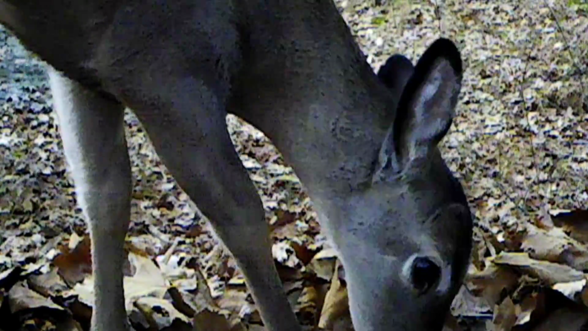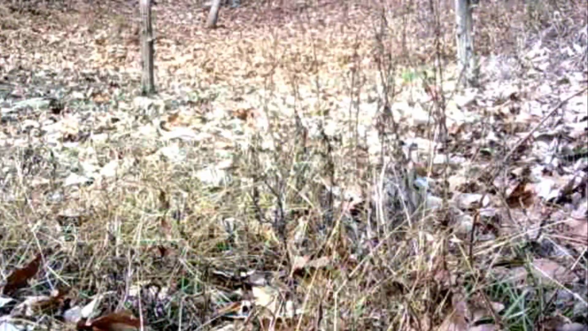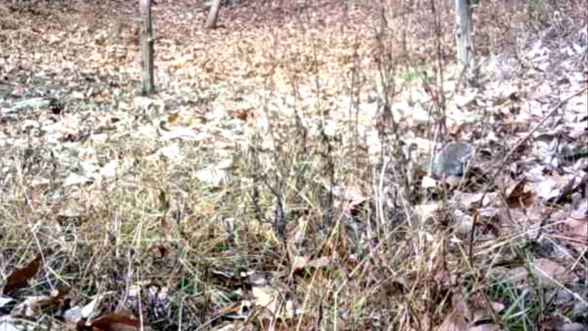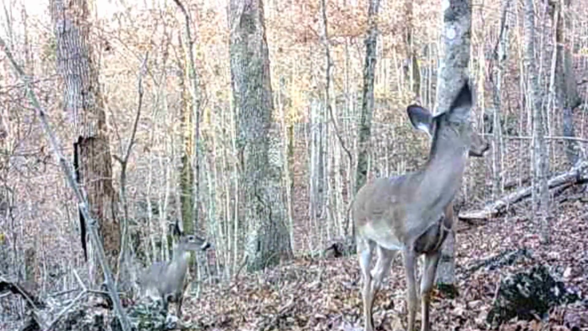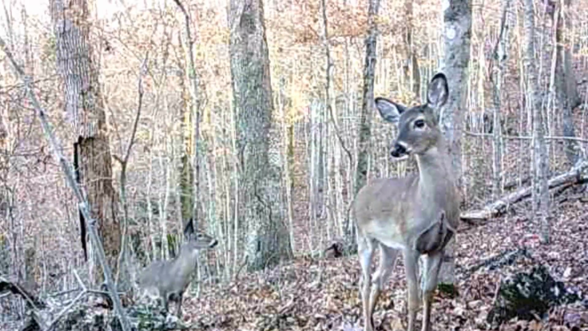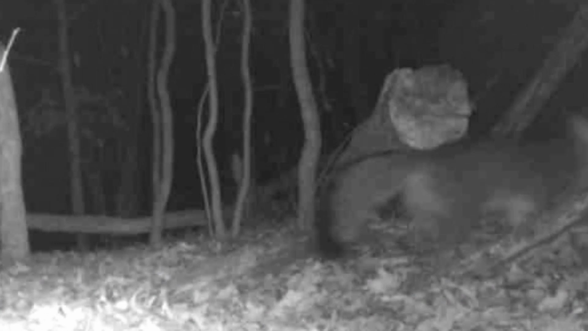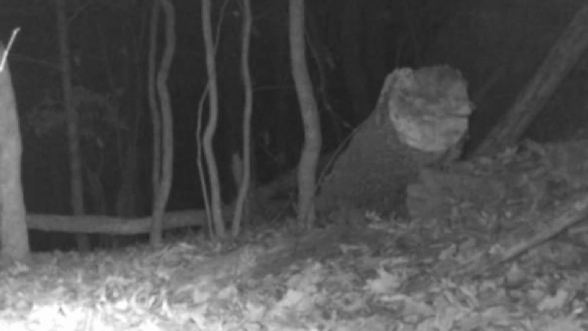Here's a little old young yearling. They don't mind these cameras. They grew up with them. And the squirrels are out crawling around too. Haven't filmed no bobcats this week. That's kind of strange. But these does are always on the prowl in these woods. And they're nervous as a cat. Always watching out. Come dark, here's an old fox. They're sneaking around. Didn't get many pictures of them, but they're still here.